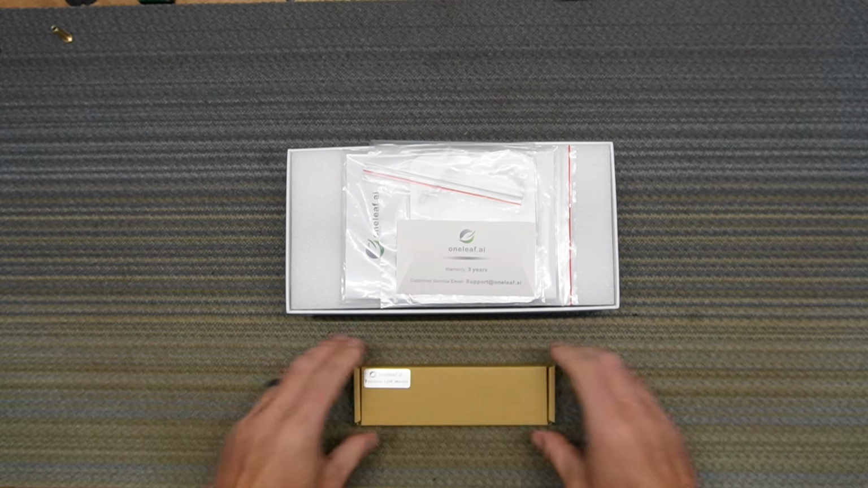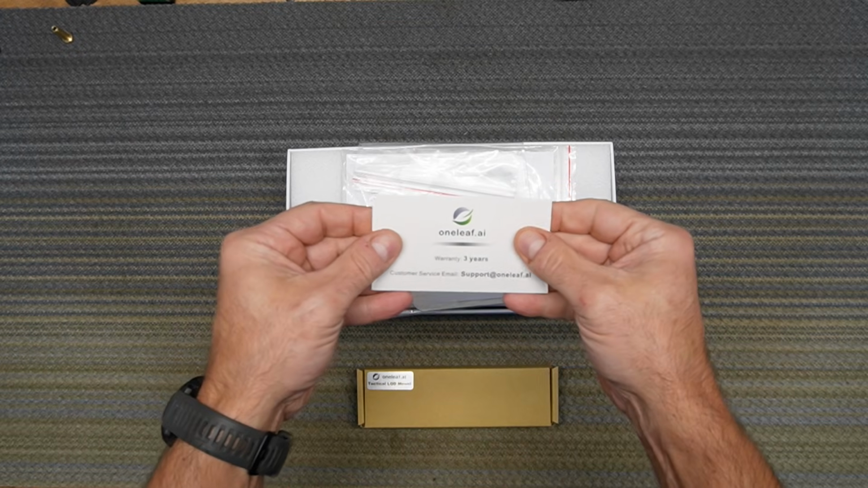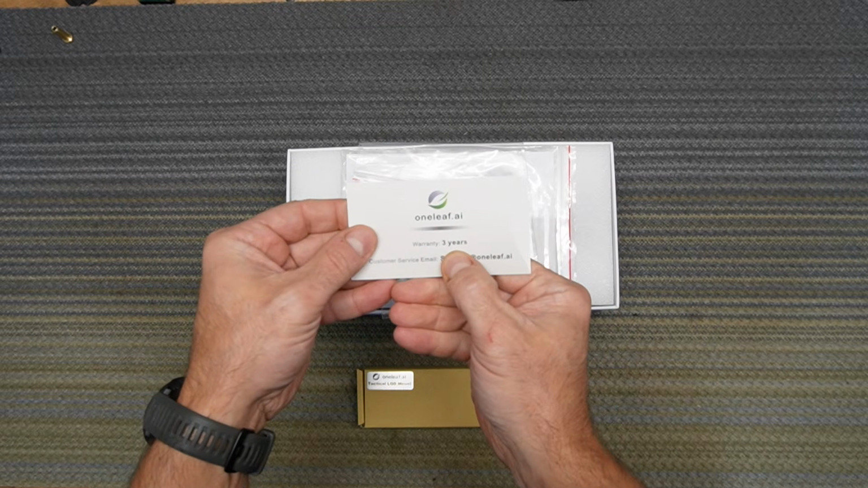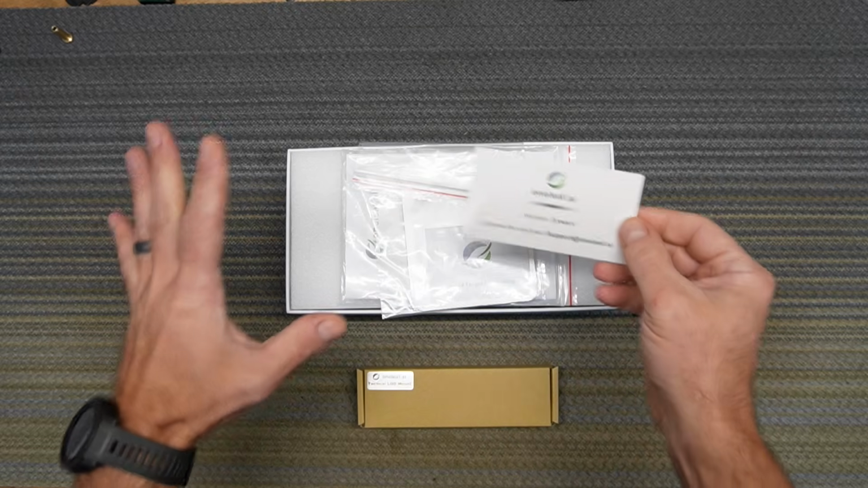Okay, so quickly we'll see what's in the box and we'll get straight to the scope. Another thing that just stuns me is the 3 years warranty. 3 years, guys. You email support, 3 years covered.